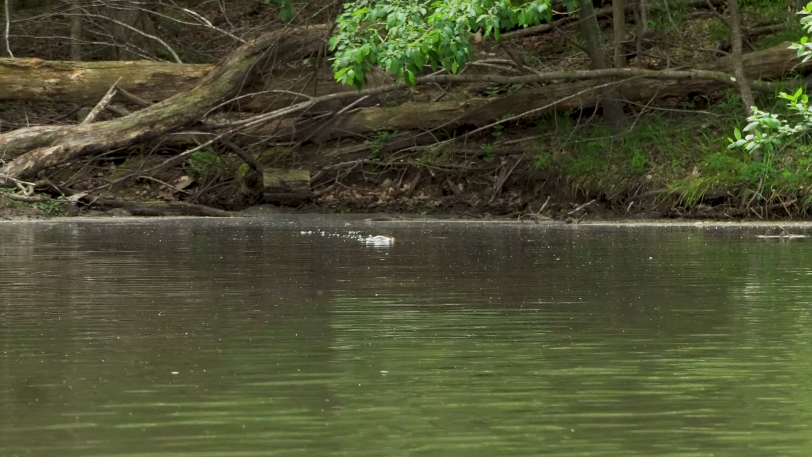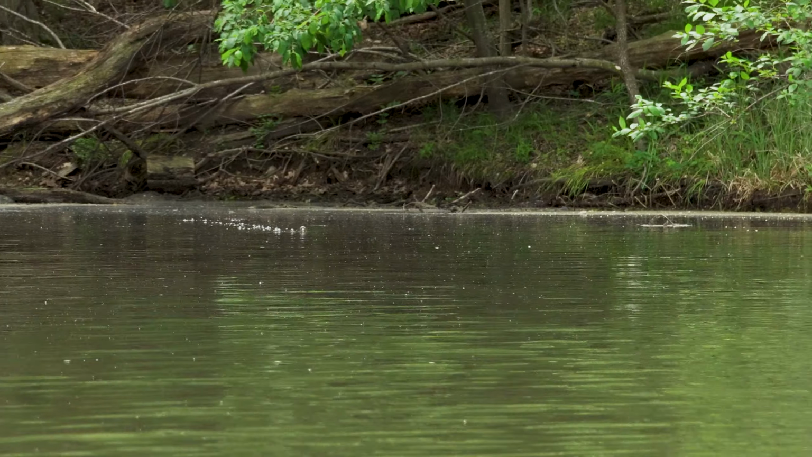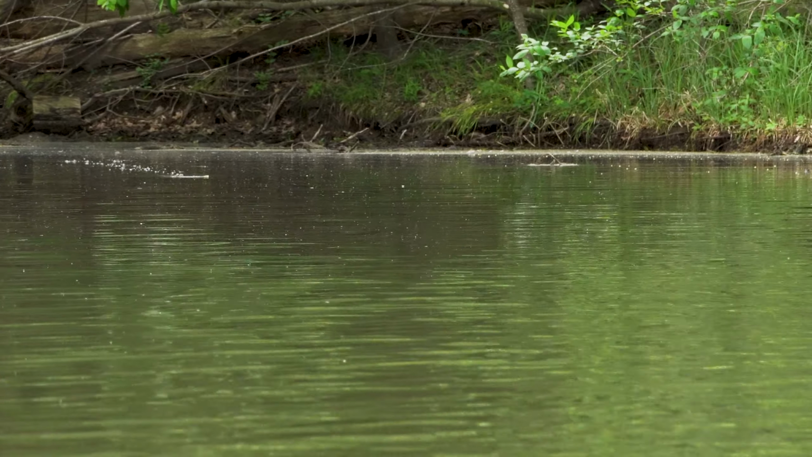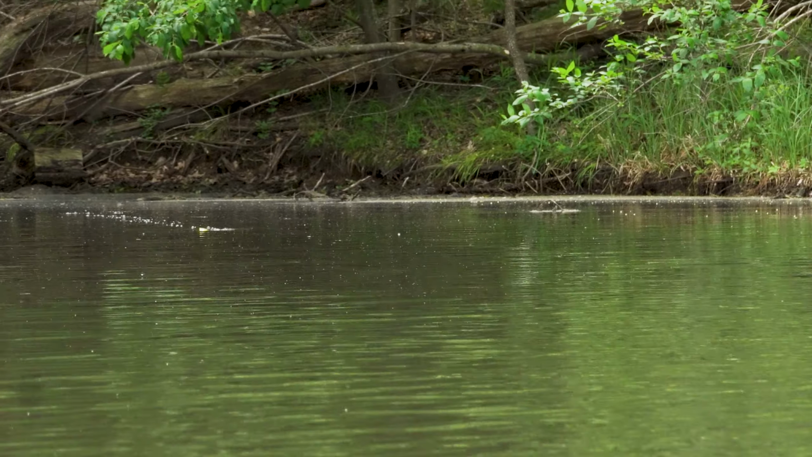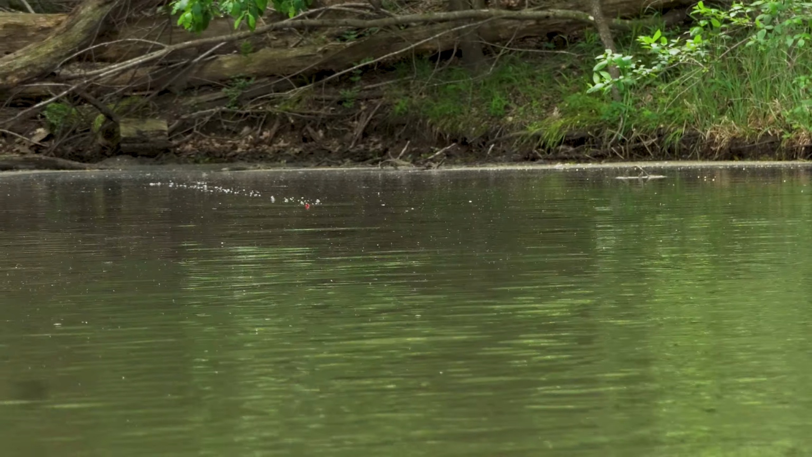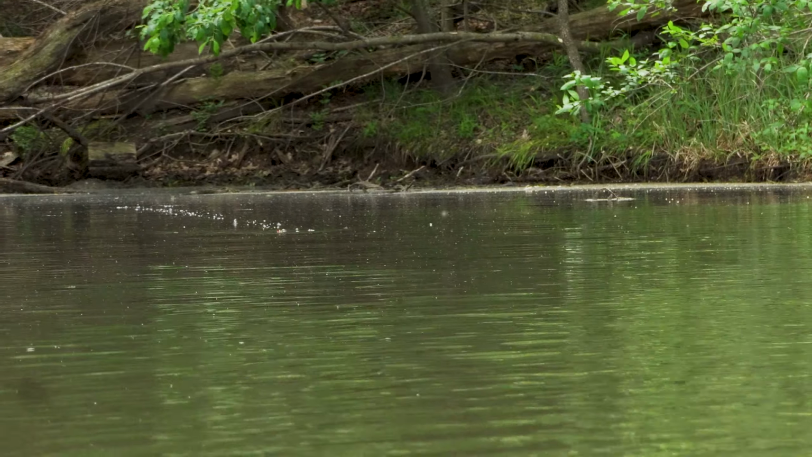When I'm blind fishing like this, one thing that I really like to throw when I'm trying to cover some water a little bit is a popper. It's a little bit quicker than just dragging or throwing a weightless worm. And who doesn't love a good topwater bite?